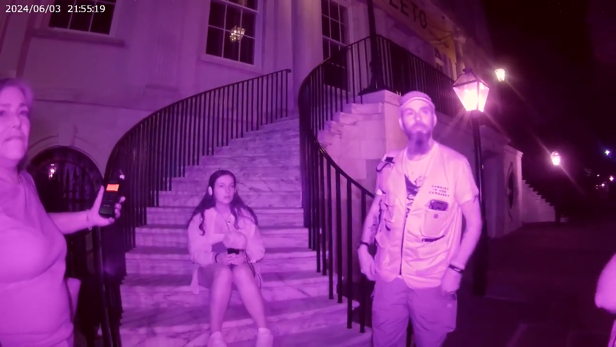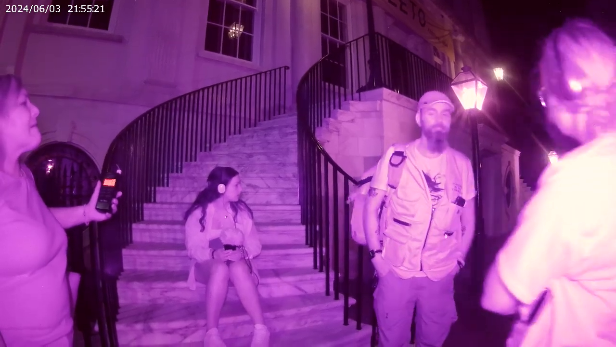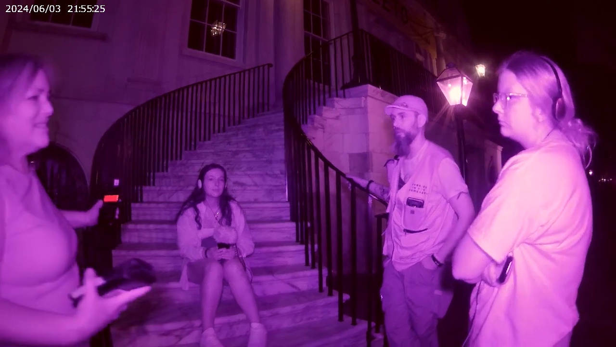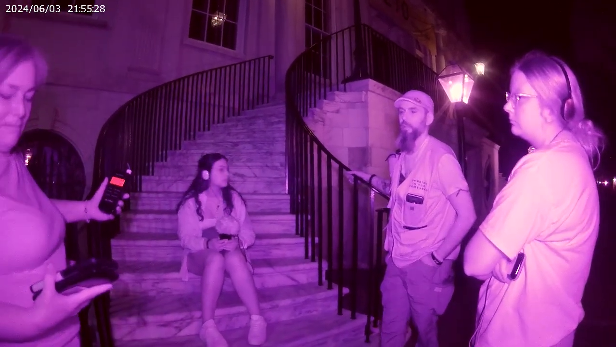There's a group running this way. Fridays and Saturdays down here, it's crazy. Like, this is actually really, really minor, just so you know.